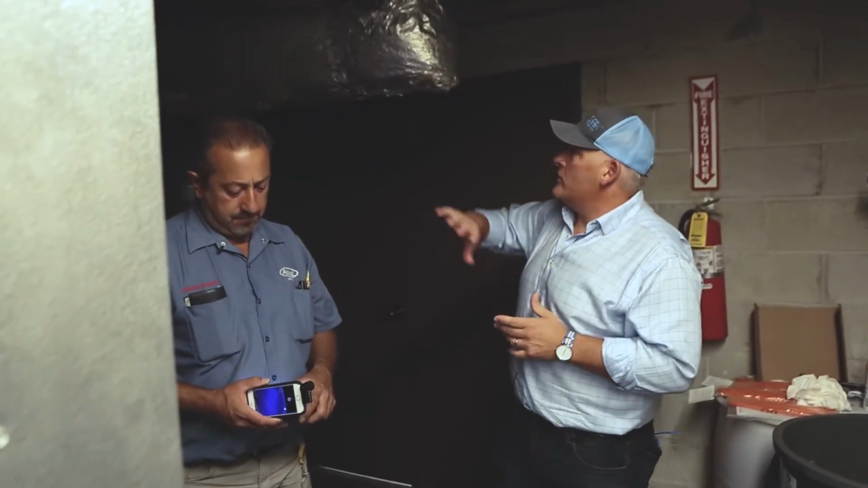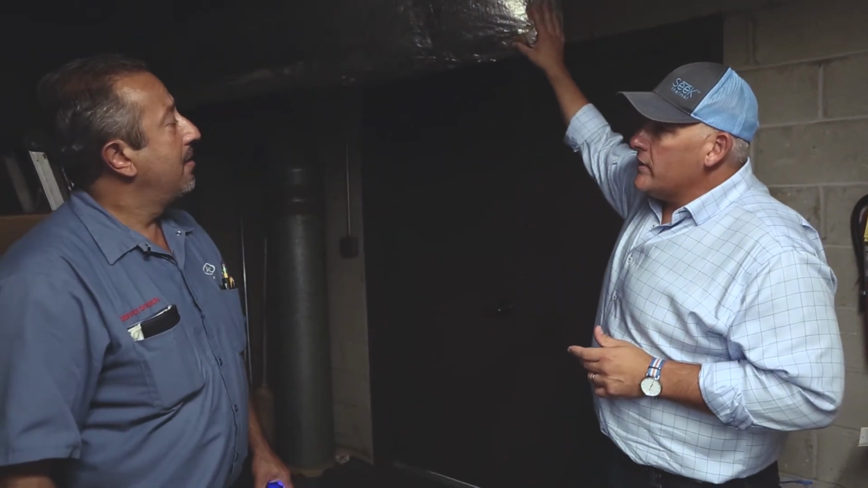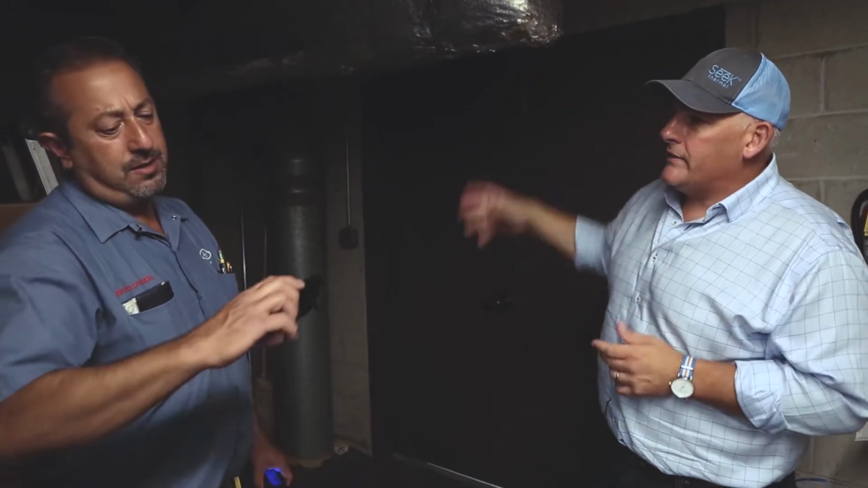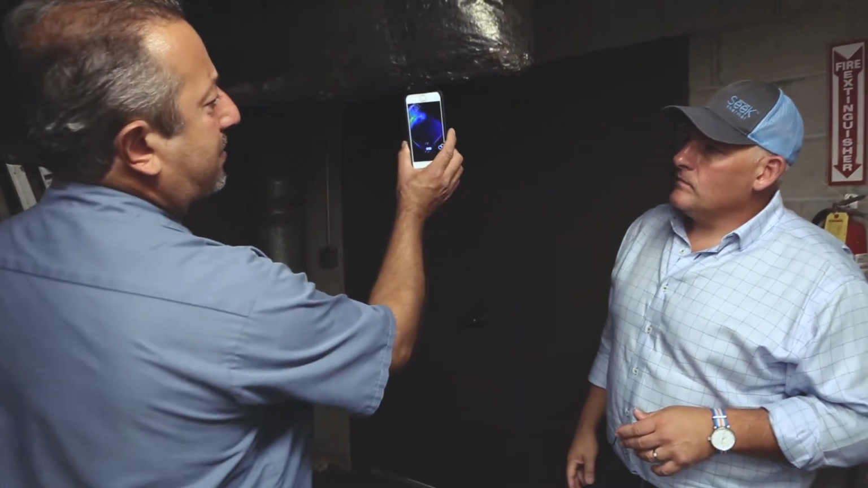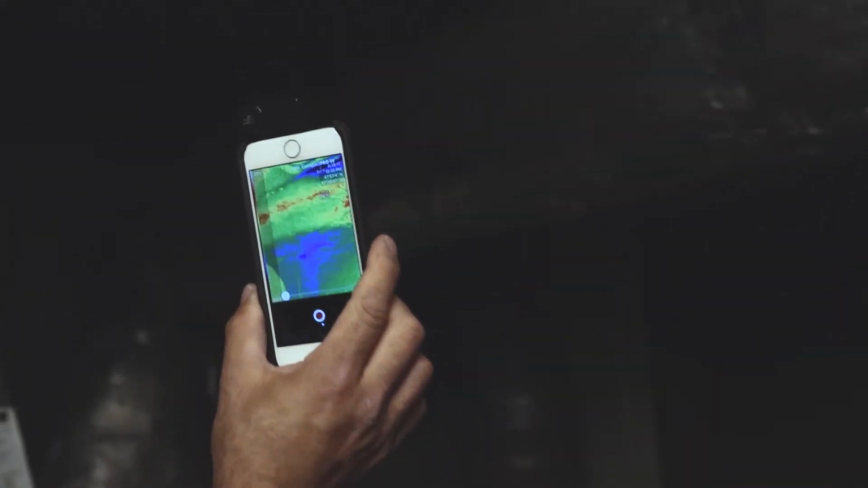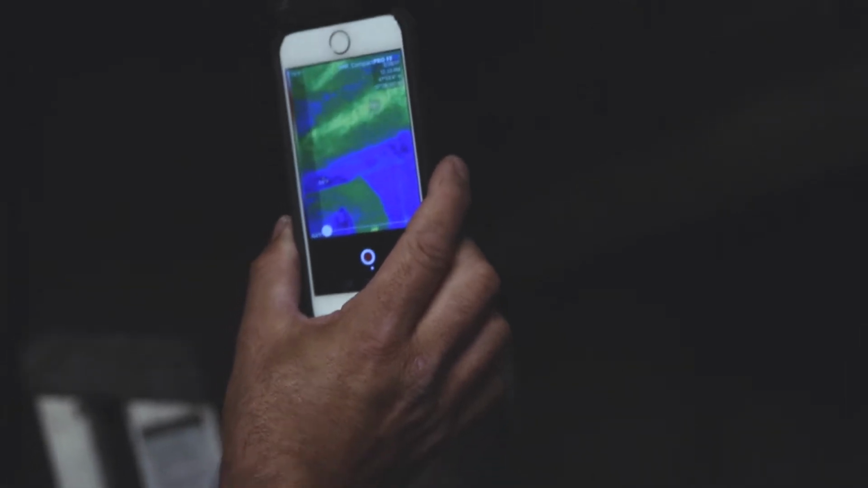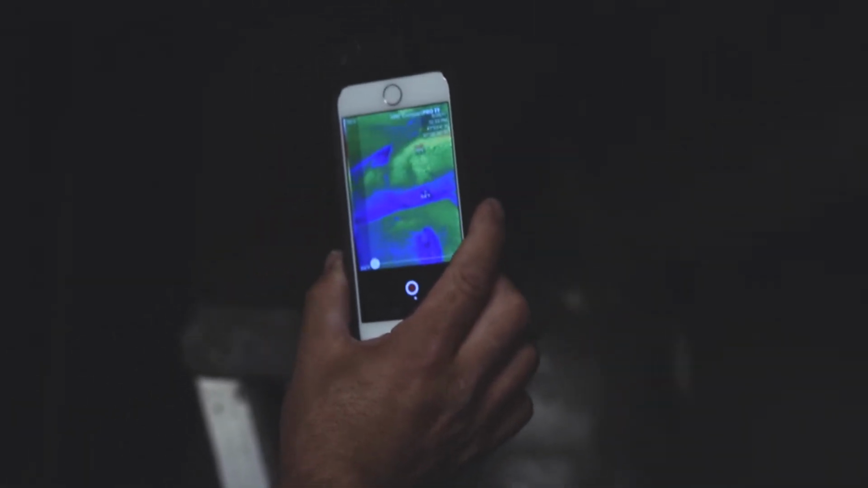So I know a lot of guys use these to check out ducting, and I notice all these ducts are wrapped nice and insulated, and we're doing a good thing here, but show me how you scan a run. You could take a quick scan of your ductwork and see if you have any loss anywhere. You have minor losses here and there. You could see on the thermal scan.